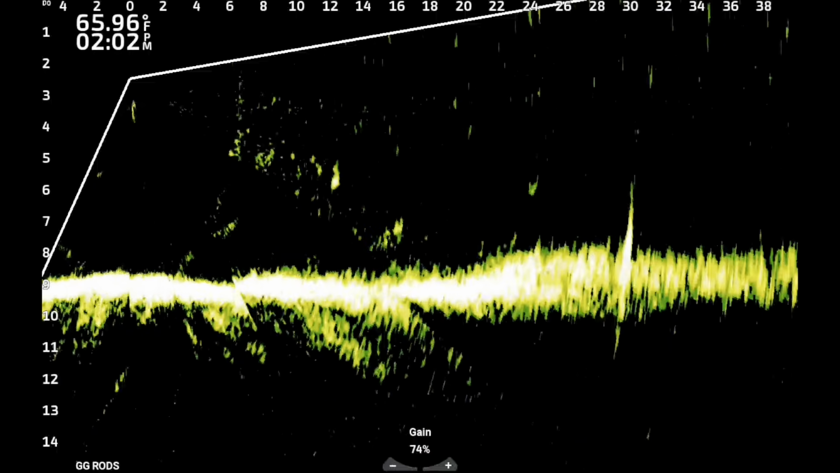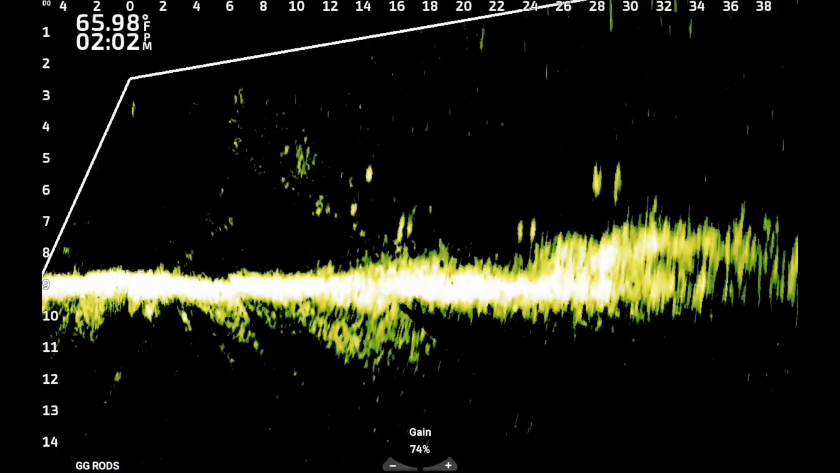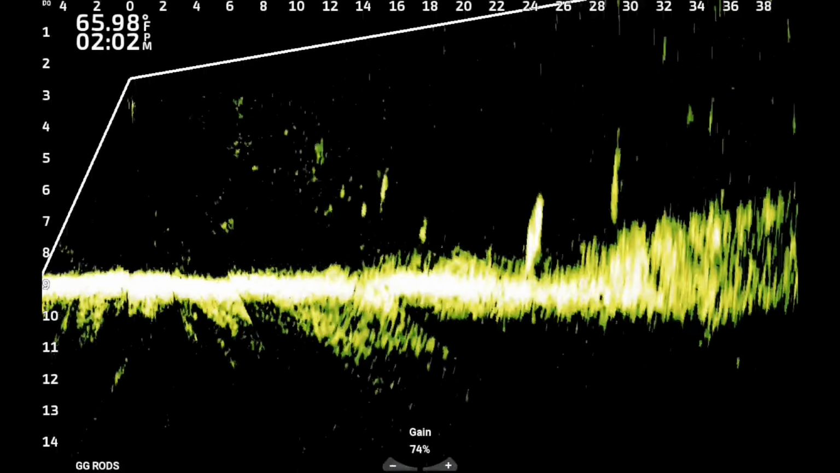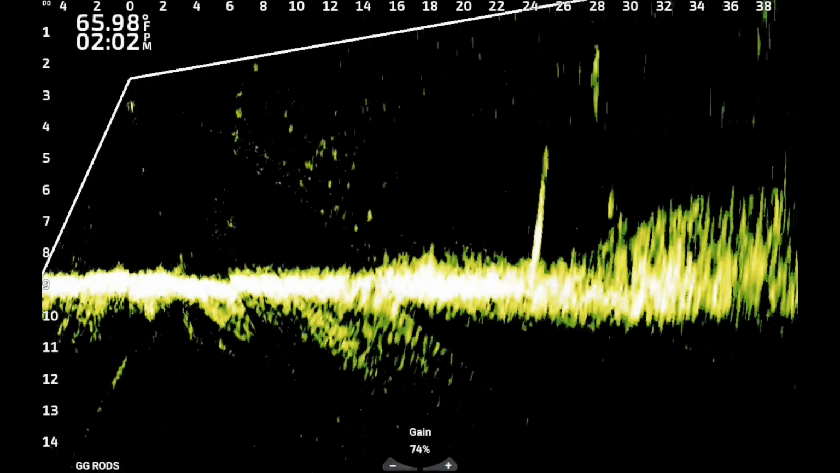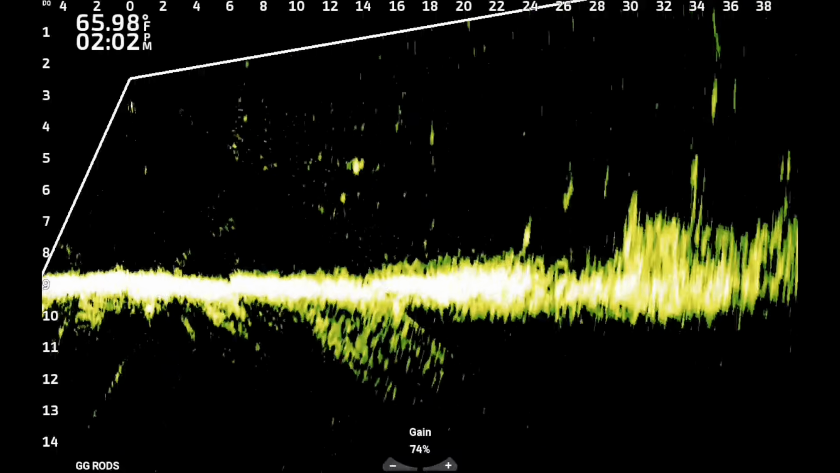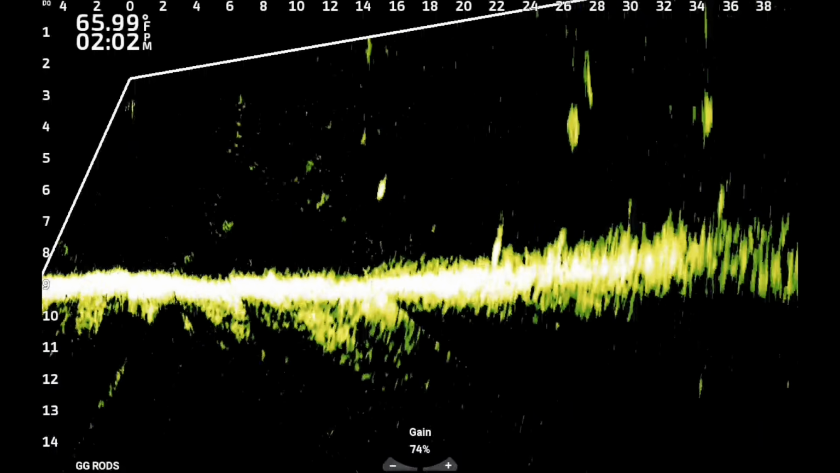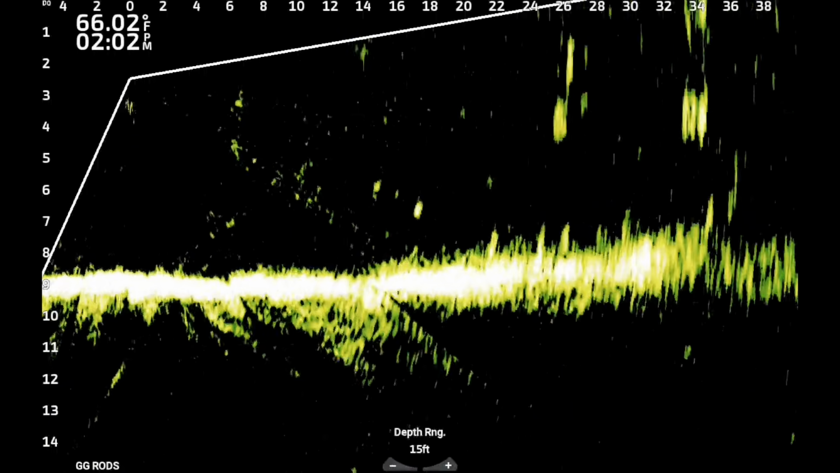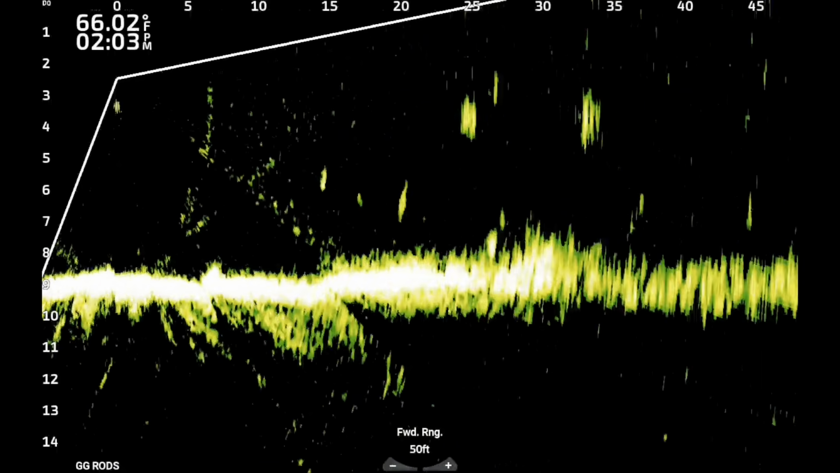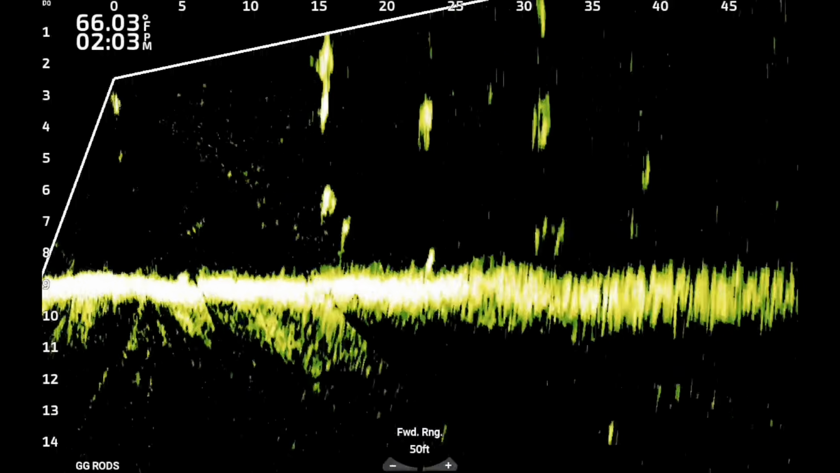I'm not real sure why those returns are as amplified. I didn't do a lot of testing, but I noticed a few things. Like I said, the sharper returns, the sharper bottom, the fuzziness is gone from the bottom. So we may need to investigate that a little bit. I will tell you if something's different or something has changed. I will be the first to tell you that, because this is something very new. And as you see, I got out to 50, 60 feet right here.